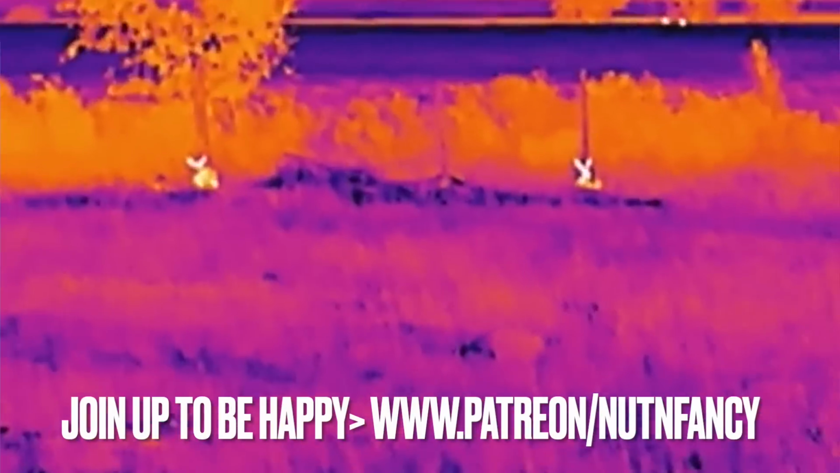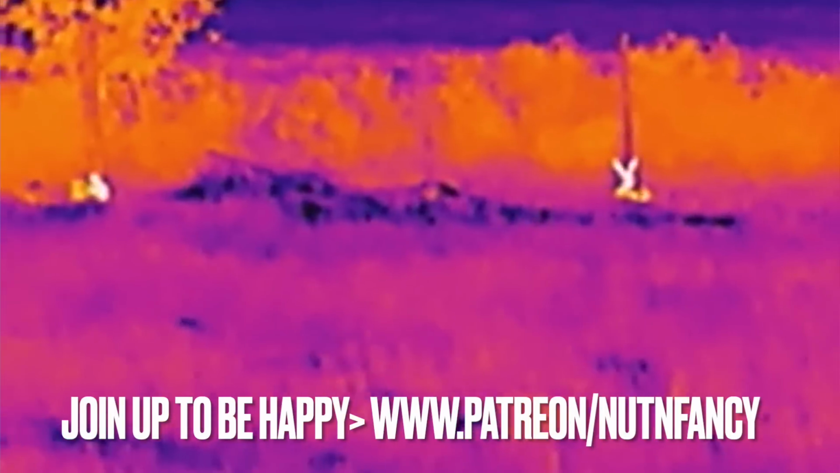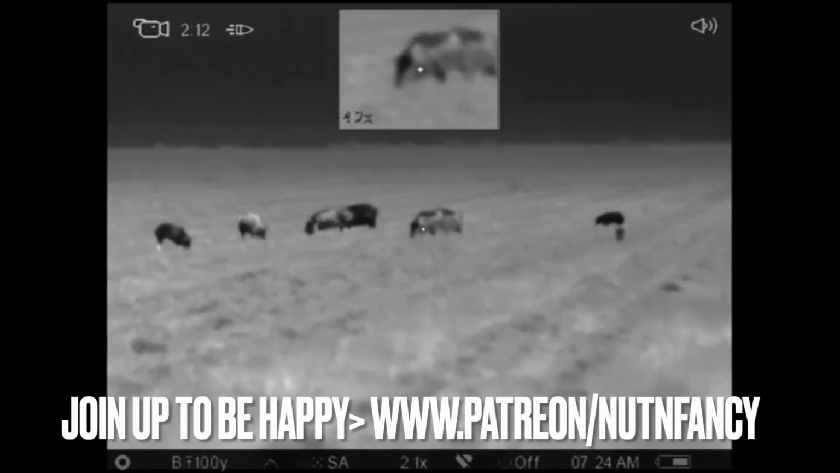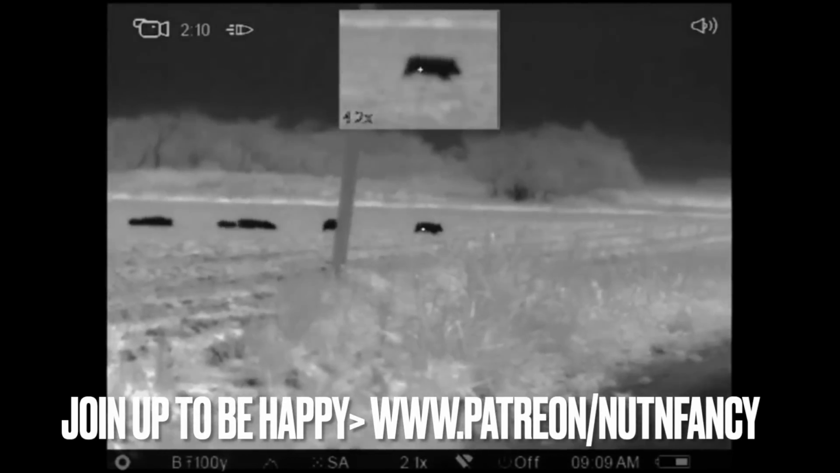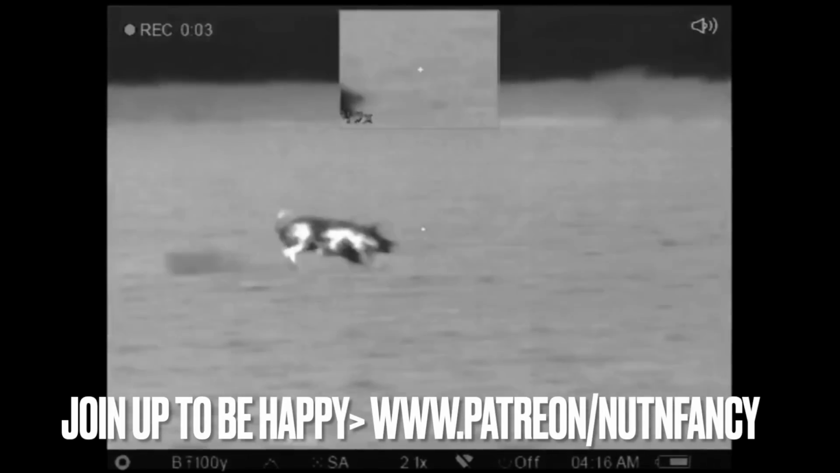Back to POU. A lot of guys use it for hog hunting with great success. It's a great way to find out where the hogs are at night. Once you know that, then you can break out your AR-15 with some sort of NOD on top of it, night observation device, sighting device. You bet. A lot of guys use it for hog hunting down in Texas, maybe some other states like Oklahoma.